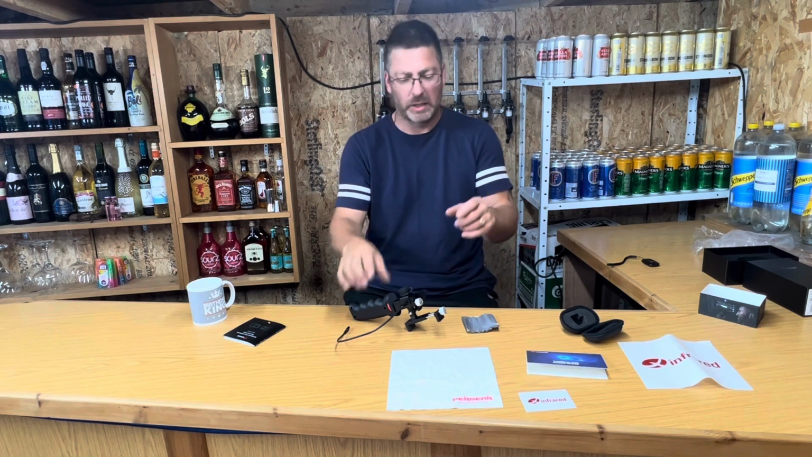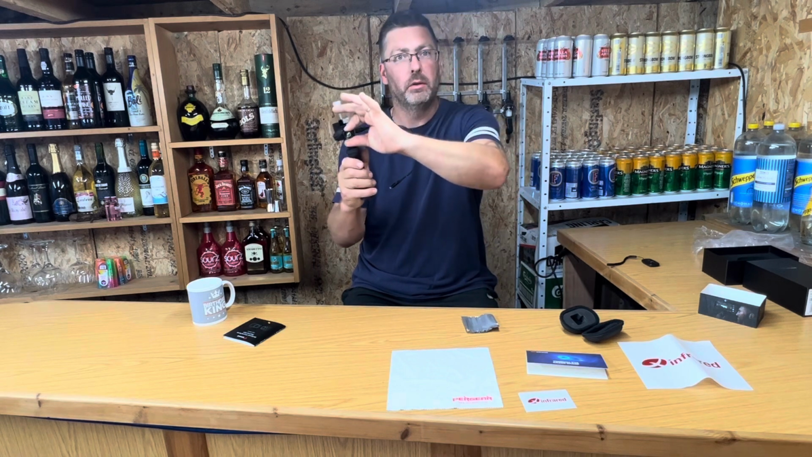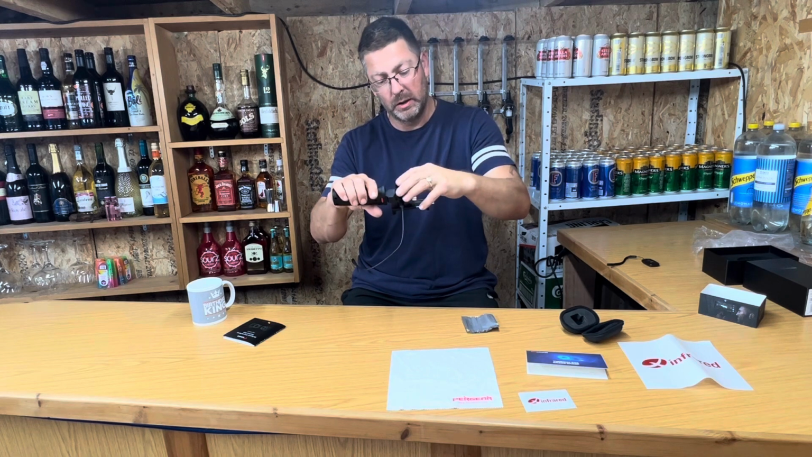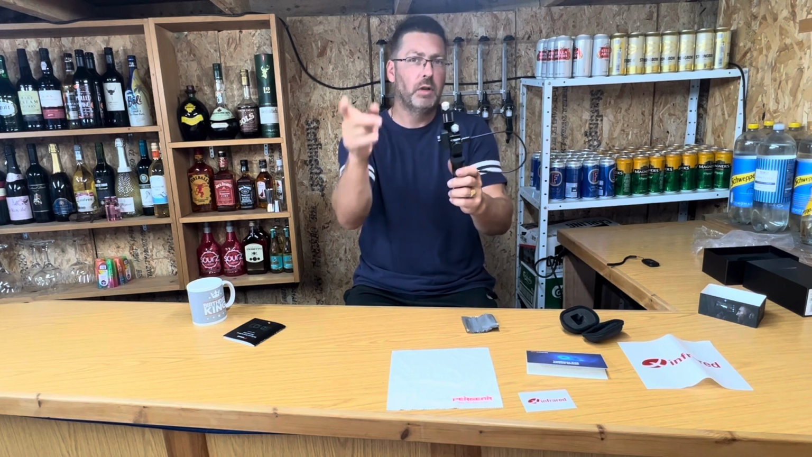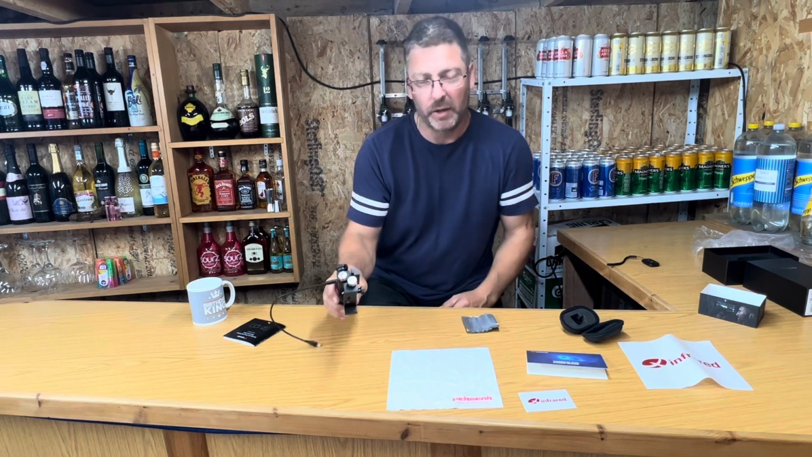You focus the actual camera at the very front as well, so if something's out of focus, you just turn that to focus there. Focus is really quick and easy. But every time I moved that way, it was going that way. So I went into the menus and I found there's actually, depending on your phone orientation, etc., you can either mirror it or you can rotate it 180. Well, in my case, I needed to rotate it 180 and not mirror it, because otherwise it'd be the right way round but upside down. So I just rotated it 180.